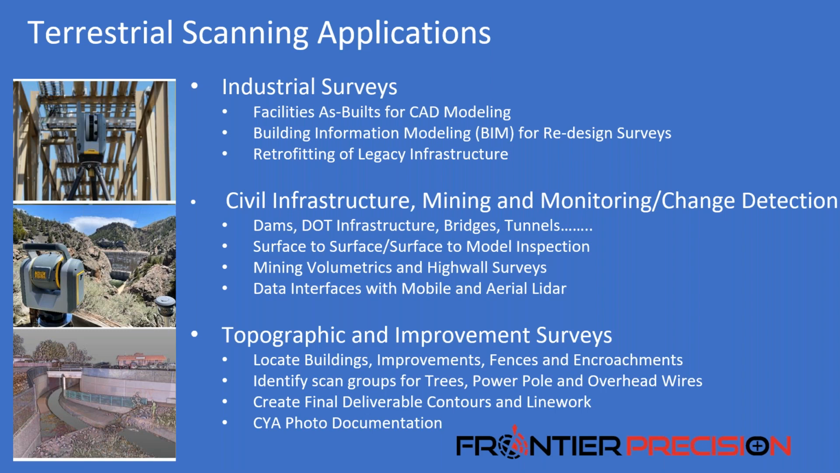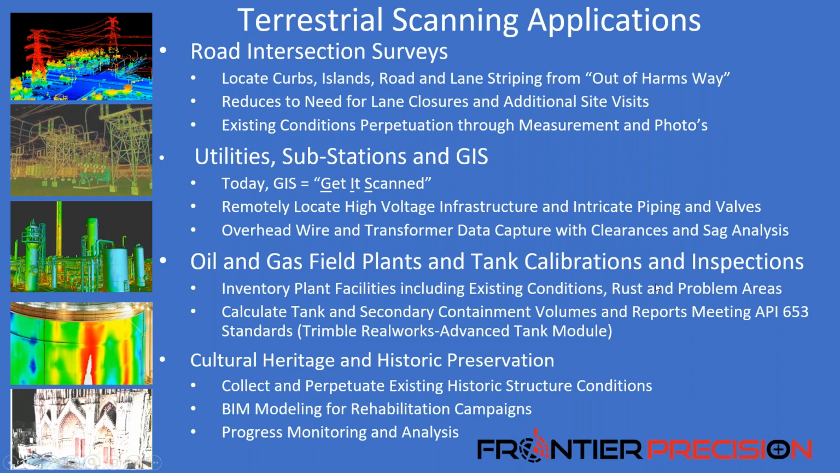So that Jarrett showed yesterday as well. And if you go to the next slide, roadway intersections. So safety is a big one where you can do a scan of an intersection and avoid yourself having to get out there. So manholes and valves and all that can be located remotely.